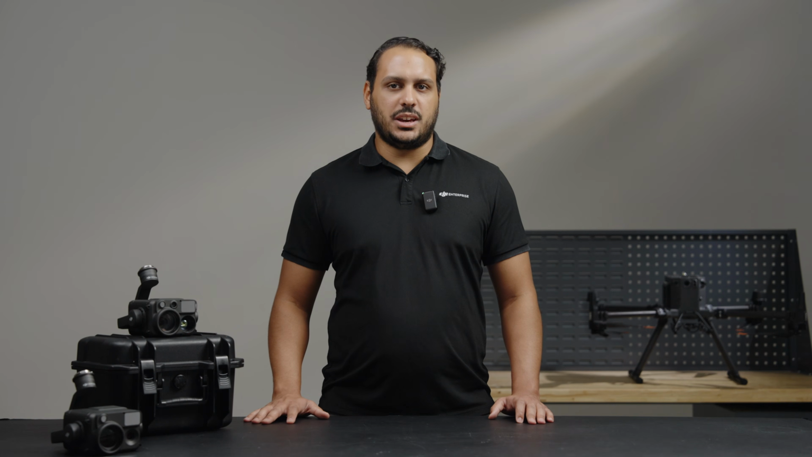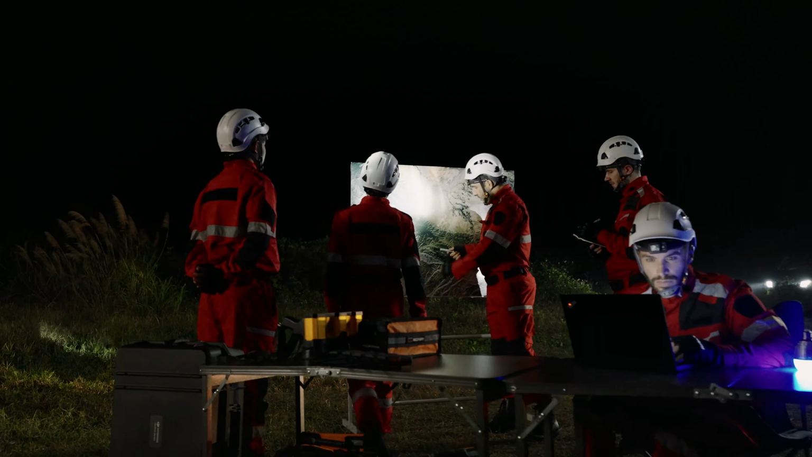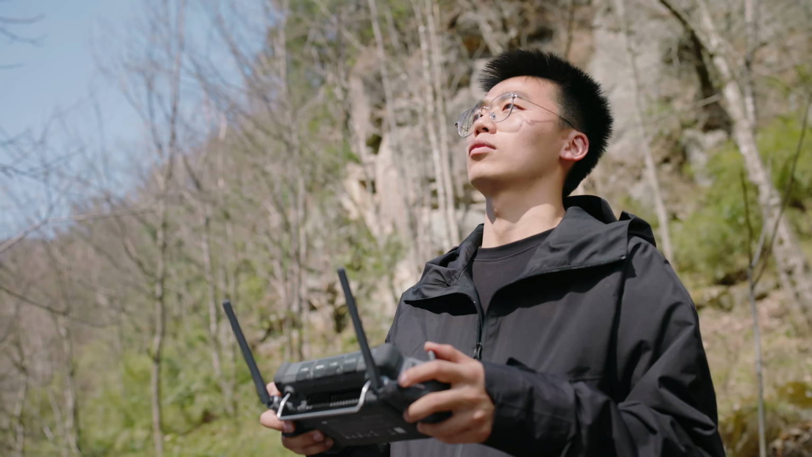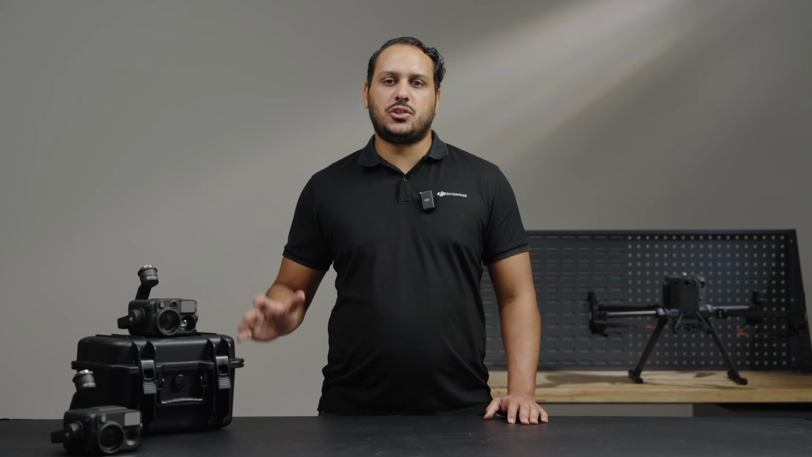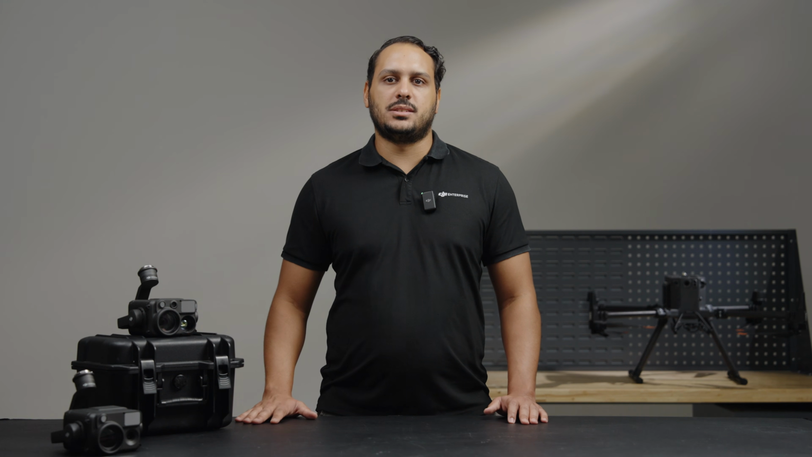As pioneers in the drone industry, DJI is committed to developing cutting-edge drone technology and encouraging the integration of drone technology into new industries and applications. We hope that the H30 series can bring a better user experience and efficiency to your workplace. We look forward to seeing how this new sensor can empower users around the world to achieve the future of possible.